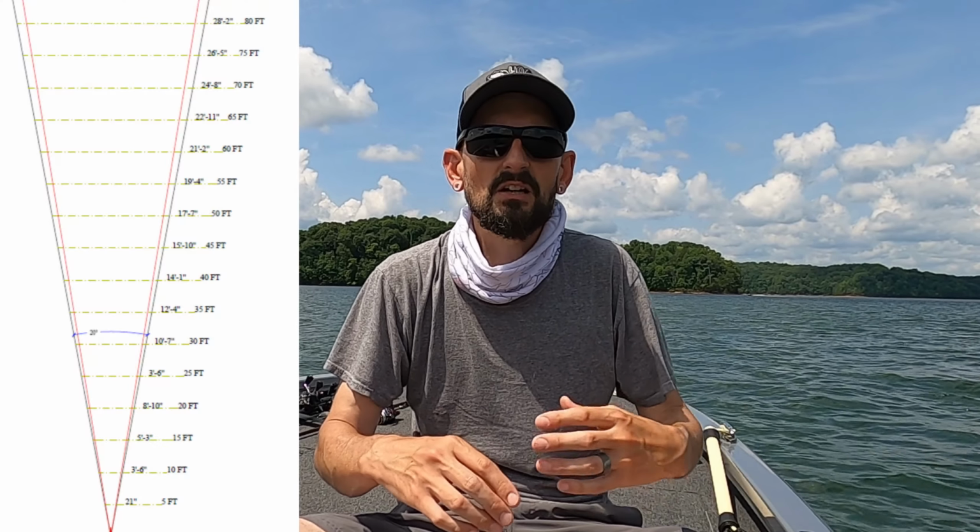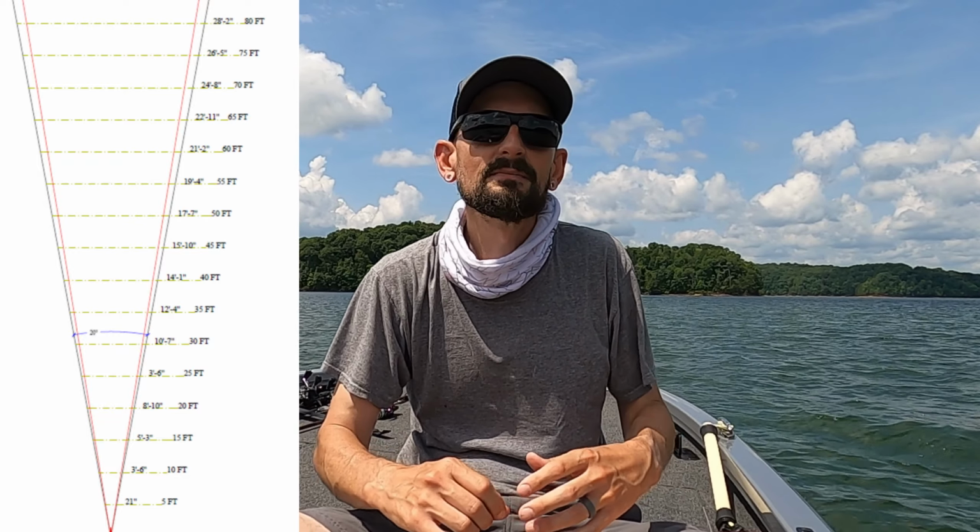I have a chart and some diagrams. I can post that up, and that way you can see how wide it is at varying ranges. And then that will kind of give you a hint of how much you can be off. But the closer you are to the middle of the cone, the stronger the return is going to be. So just kind of keep that in mind.